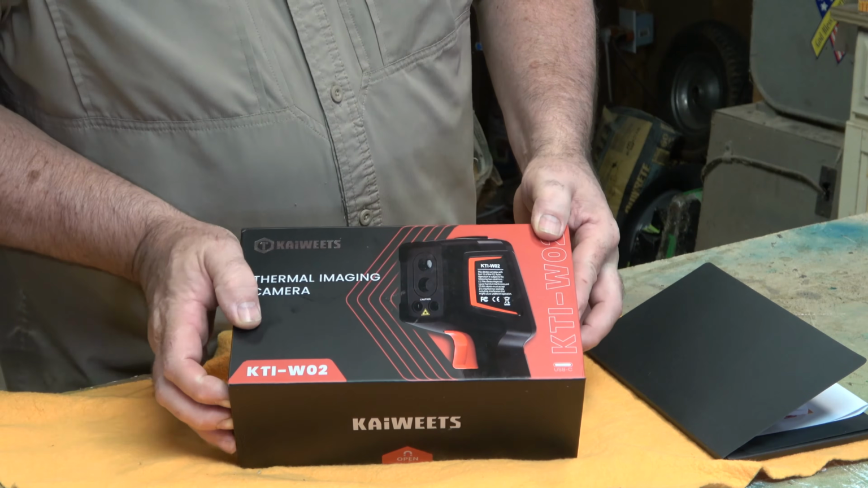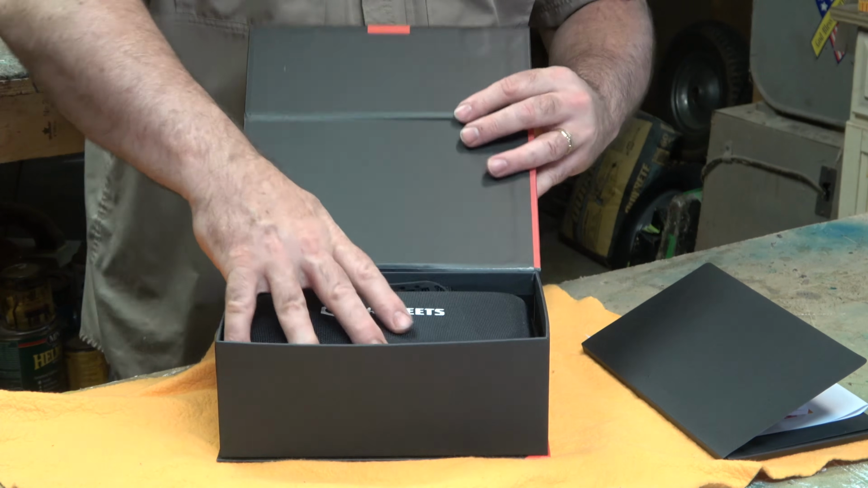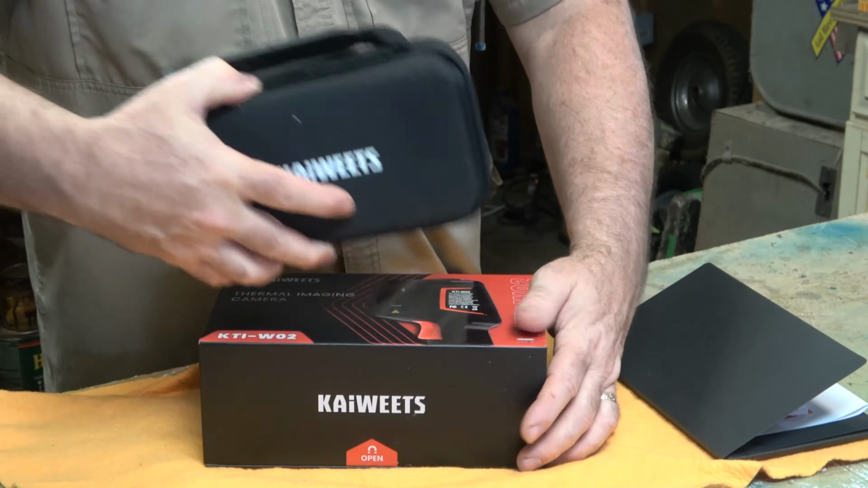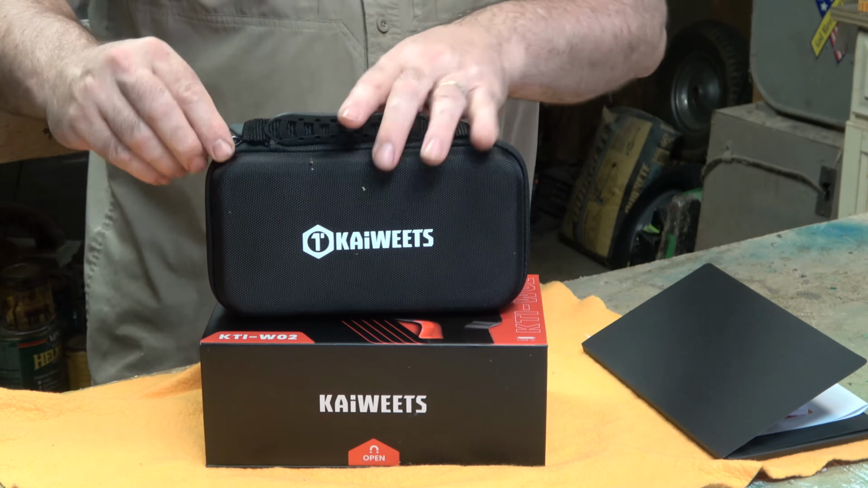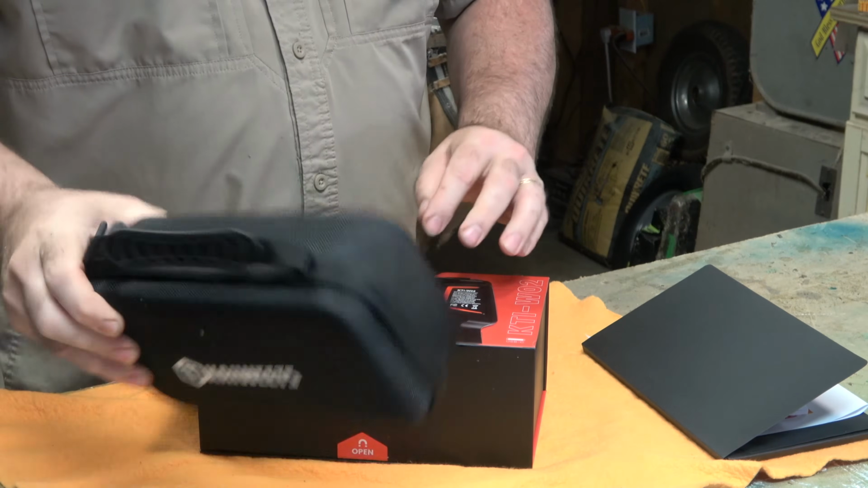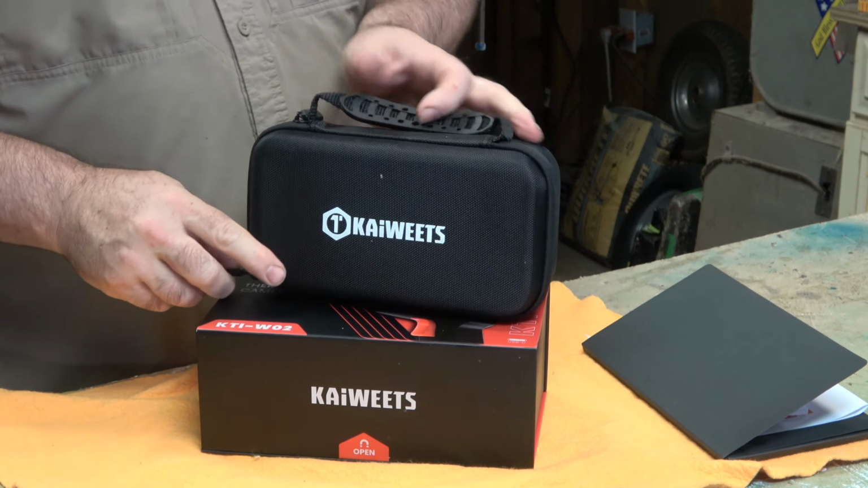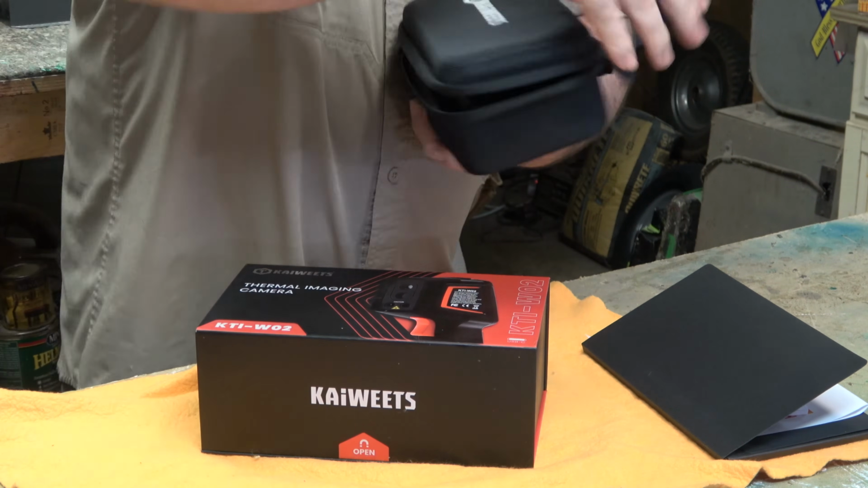Now let's have a look at the case that this thing comes in. Back to our magnet opening box. All right, there it is. The Kaiweets. There's the case. And it's a hard shell case. You can drop this. It's ruggedized. Nothing bad is going to happen to your device inside this thing, and I suspect that's why they did it. Again, packaging is everything.